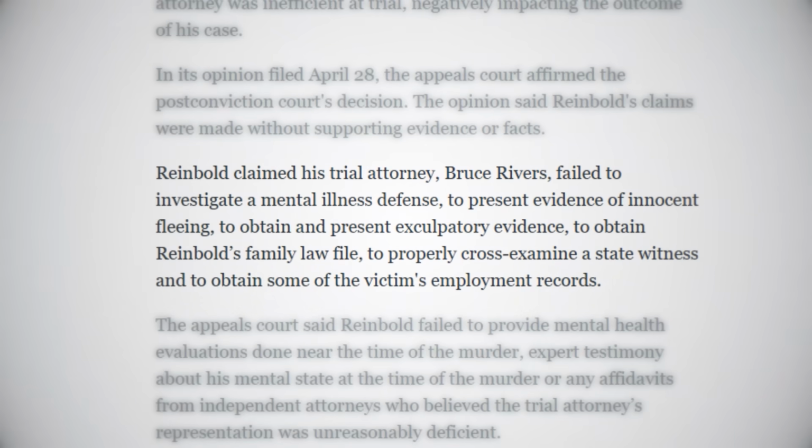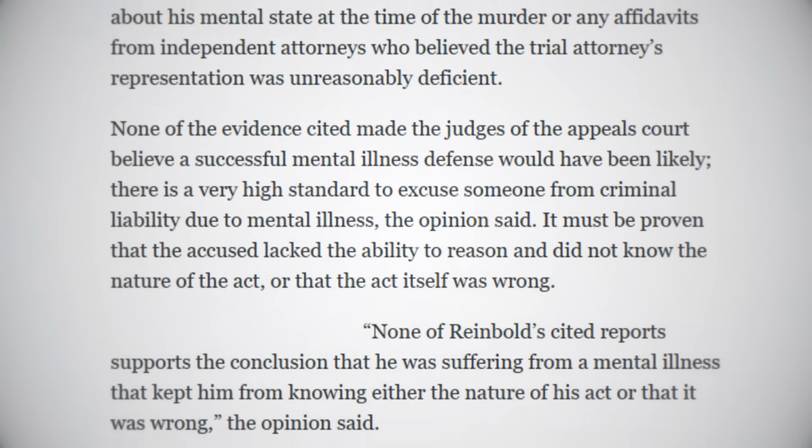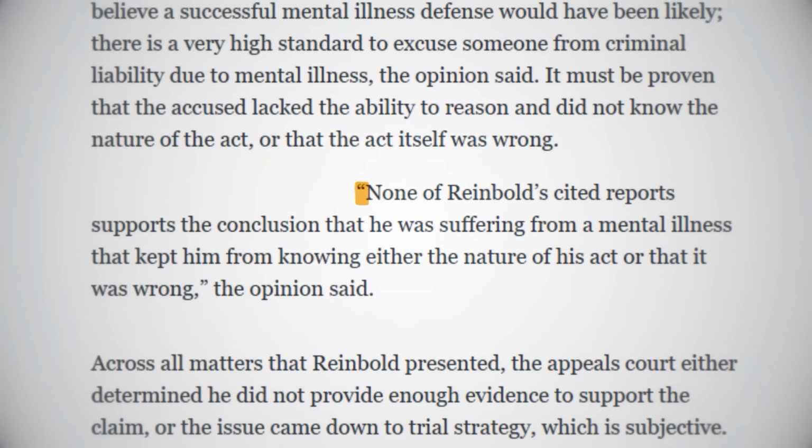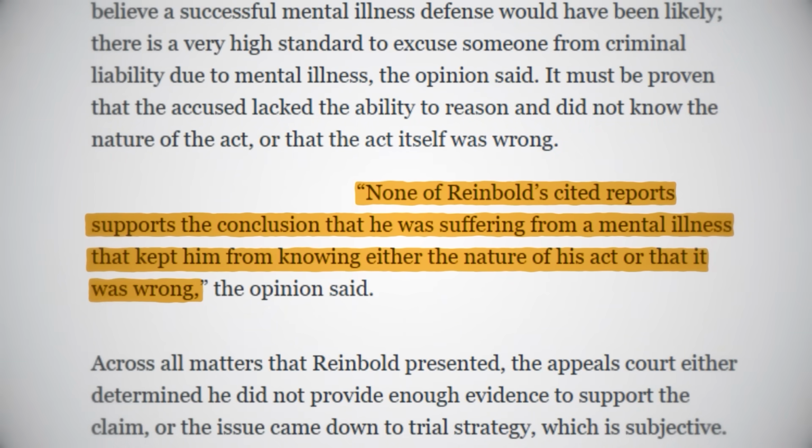However, this appeal was swiftly rejected due to the nature of his crime. The appeals court argued that this had no basis in reality, stating, quote, "None of Reinbold's cited reports supports a conclusion that he was suffering from a mental illness that kept him from knowing either the nature of his act or that it was wrong," unquote.